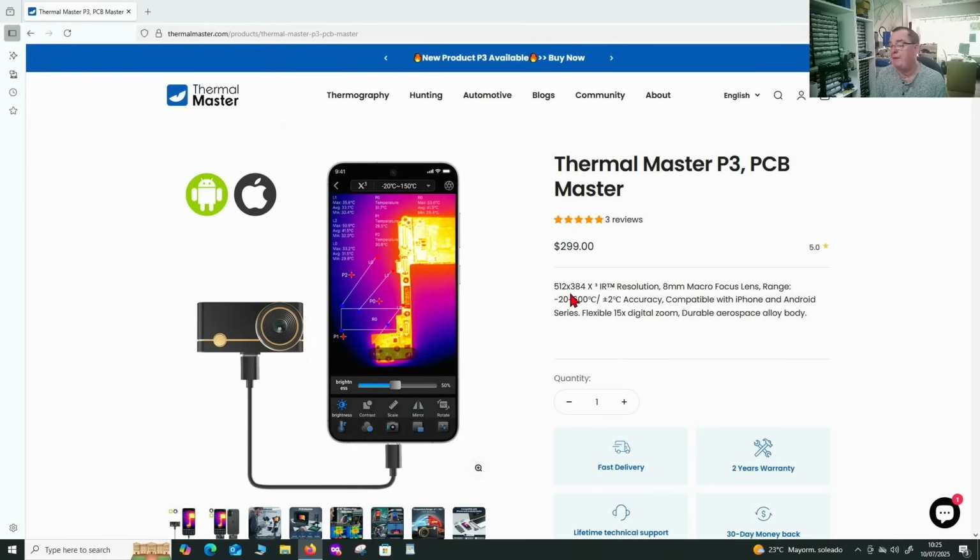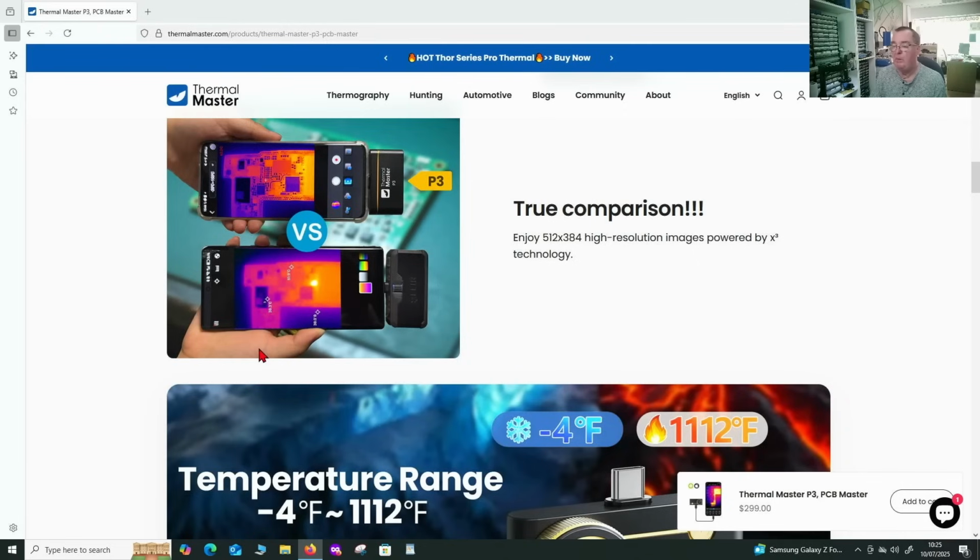It tells us 512 by 384 IR resolution. 8mm macro focus lens, so this should be very good for close-up PCB inspection. 15 times digital zoom. Alloy body. I must admit it does feel very solid, this device. Well made. We have a comparison here with the Flir. In fact, Detlef has a Flir One Pro, so a little bit later in this review we're going to make a comparison ourselves to see if this is a fair comparison and how the P3 compares to the Flir One Pro.